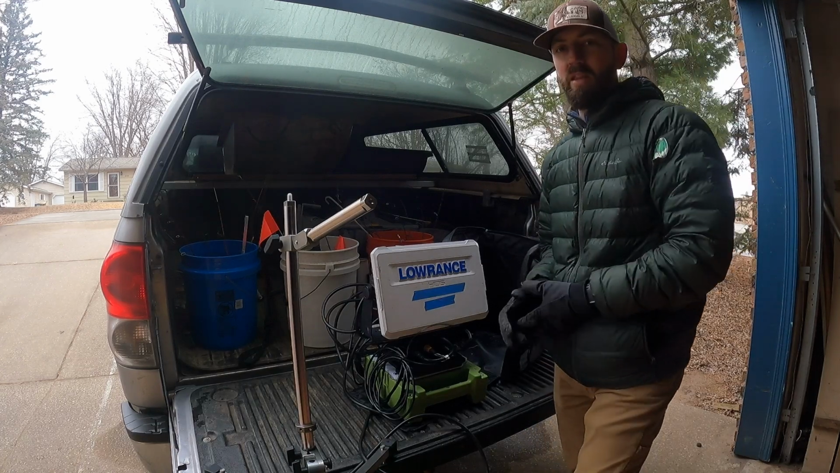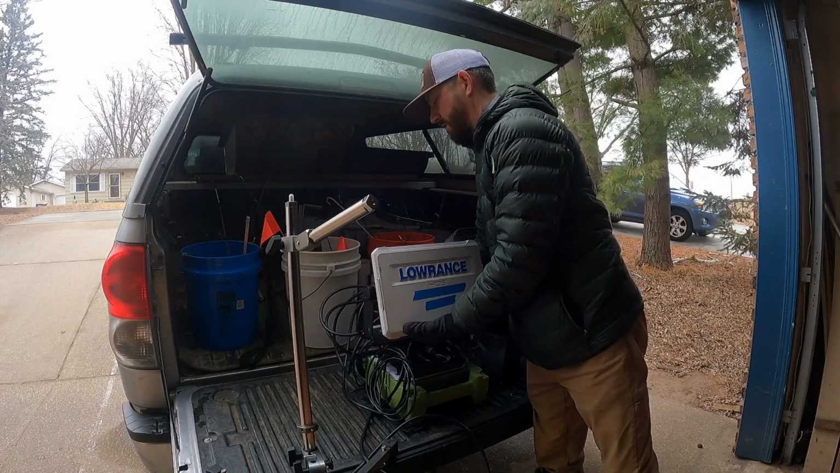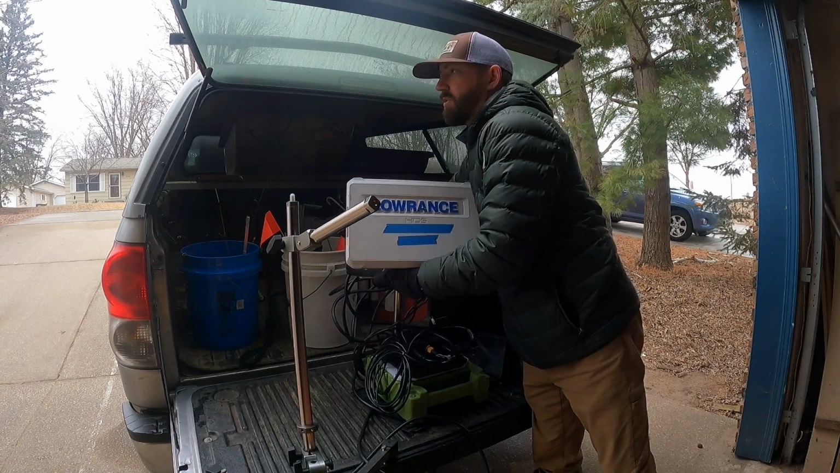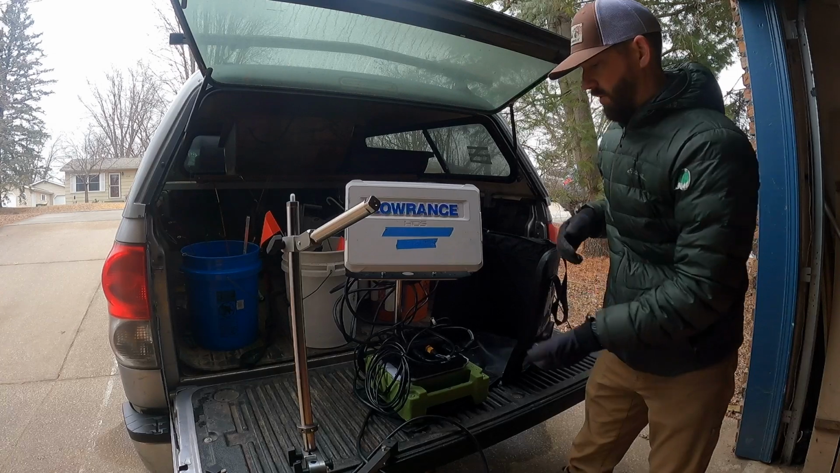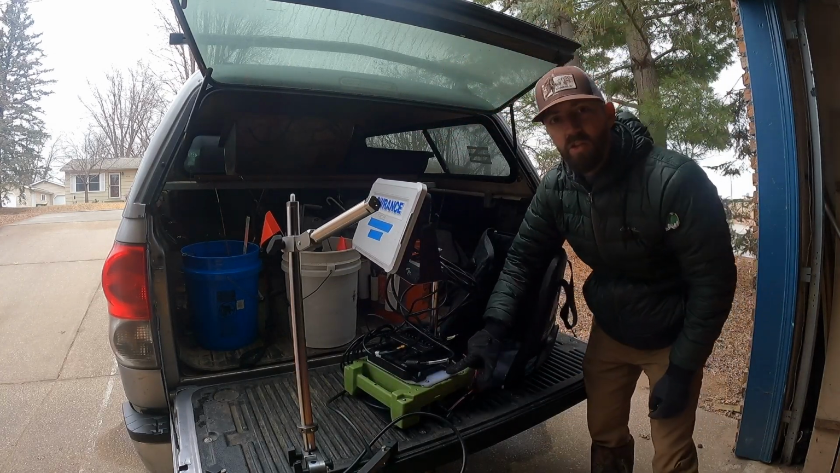I remember the one bad thing. All right, there's one thing that was not good about this. Now this is a Lowrance specific deal. I'm gonna raise this up and screw this tight if I can, so that it stays out of the way. There we go.